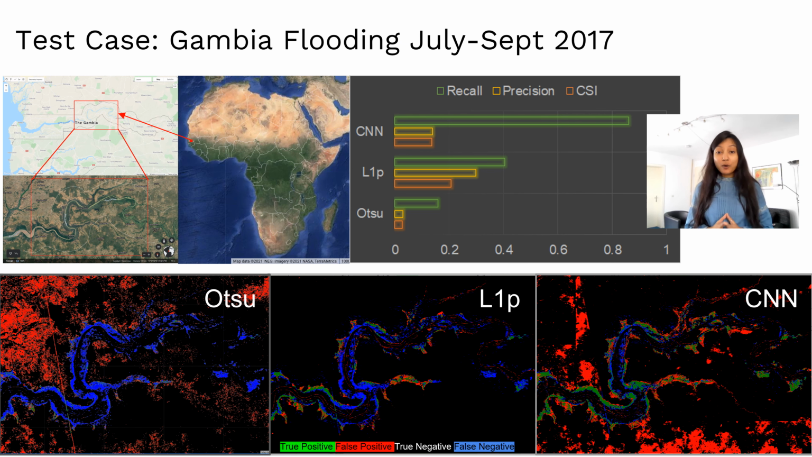The algorithm performance was tested for the July to September 2017 minor riparian flood event in Gambia, which occurred at the end of the Sahel dry season when the seasonal backscatter swing is at its strongest. S1L1P was benchmarked against an OTSU-based classifier initialized with a negative 19 dB threshold and a CNN classifier trained without desert-specific training data.